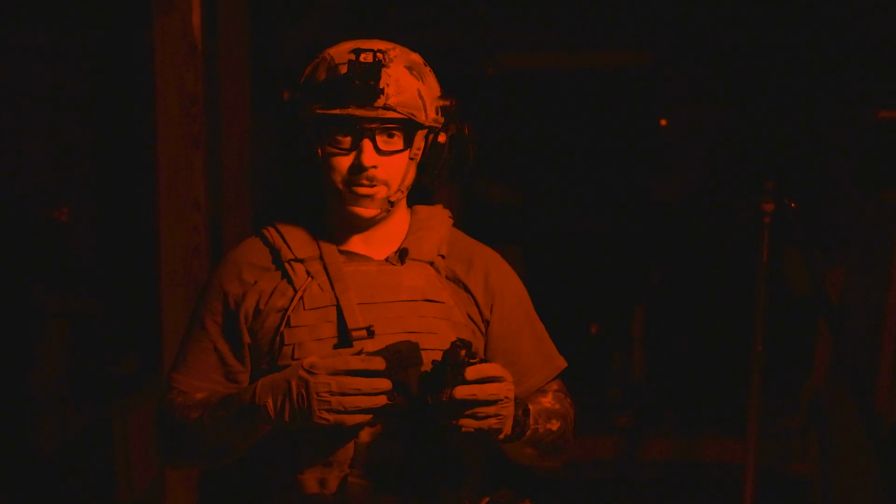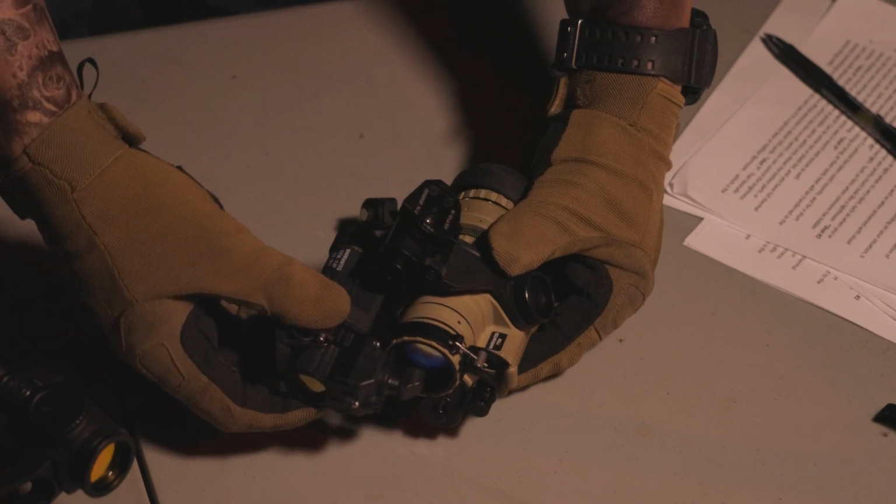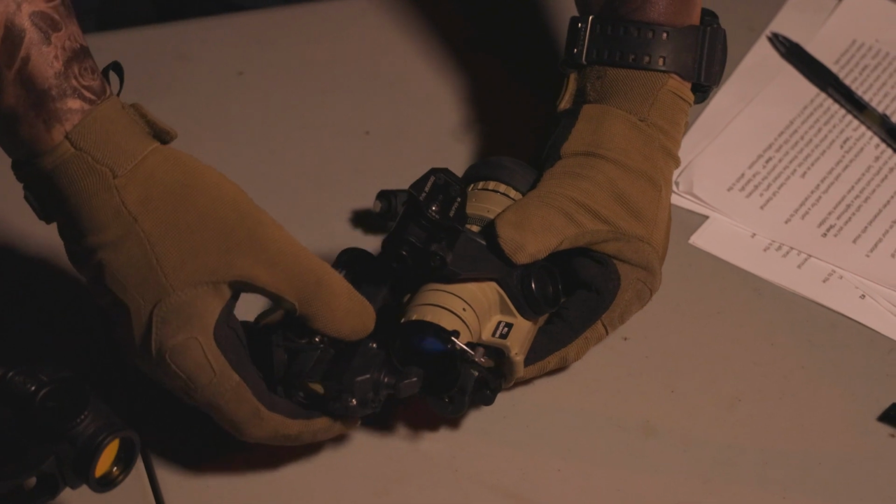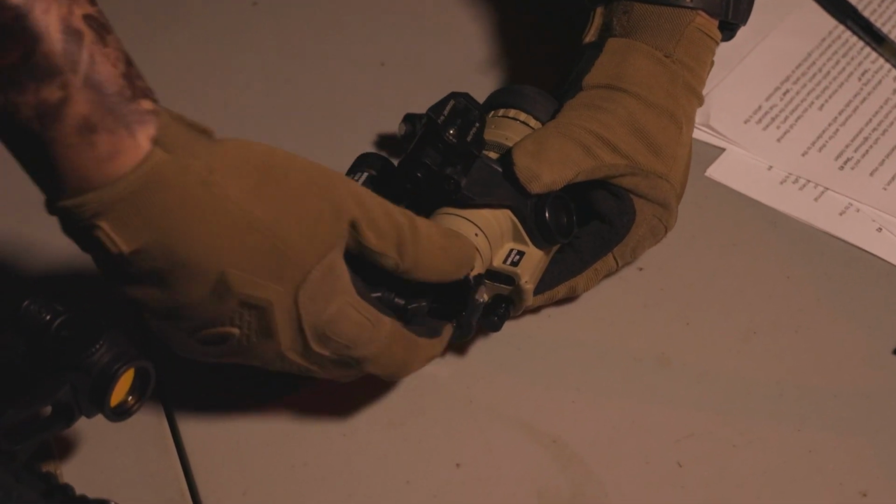Okay, so anyway, the Vectronix COTI, the Clip-On Thermal Imager. Let's take a closer look at it. 4 inches front to back. You can see it's a little bit smaller than the PVS 14, and it attaches by going right over the objective here and then clipping on.